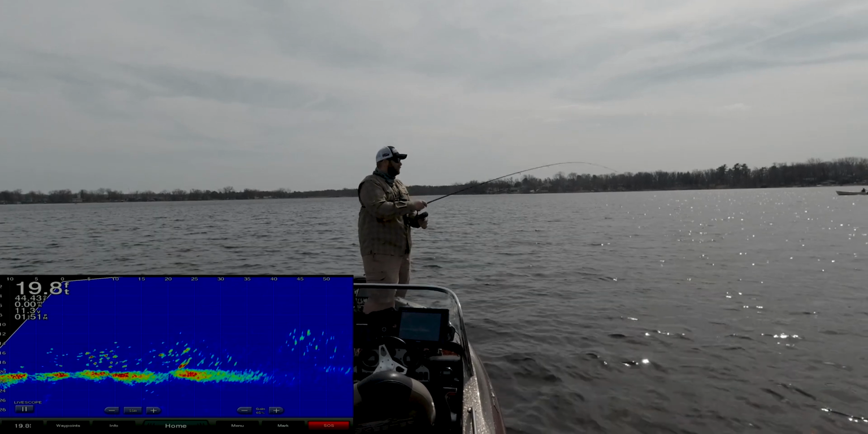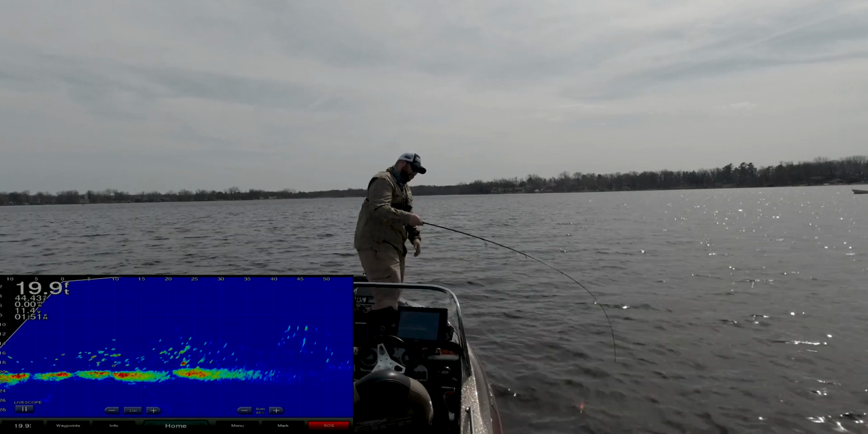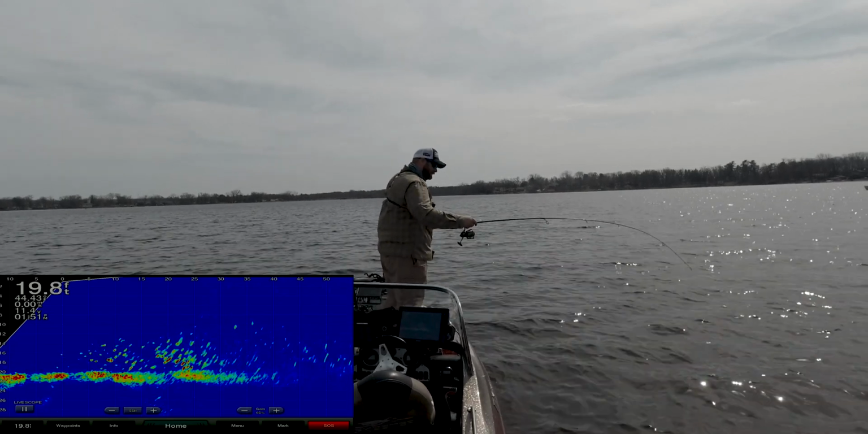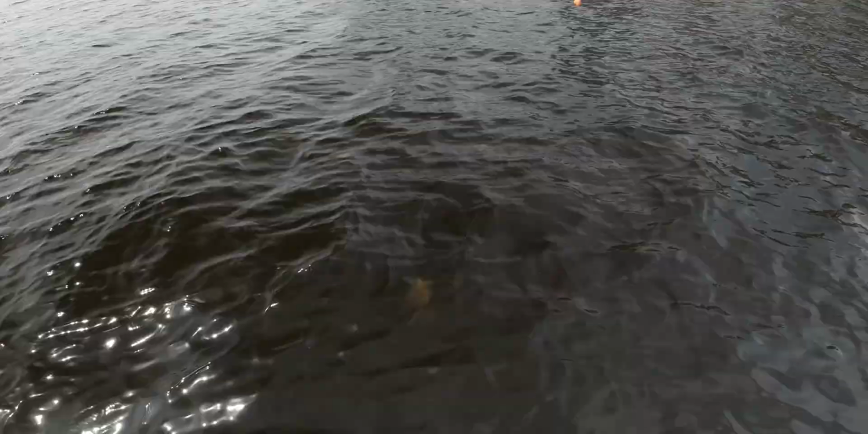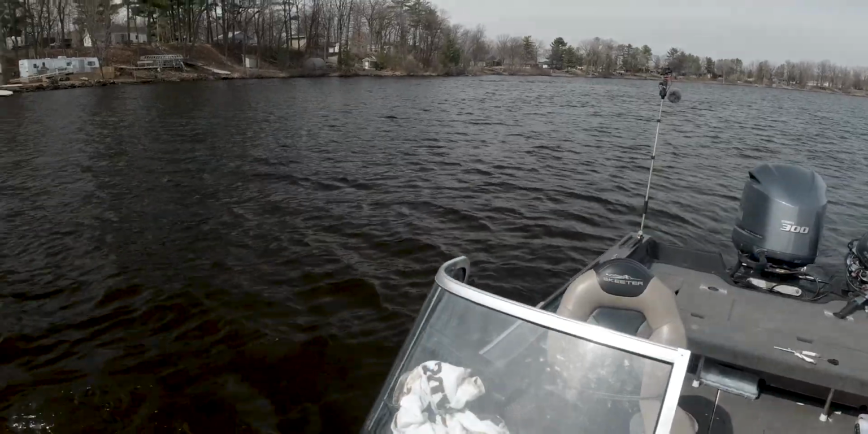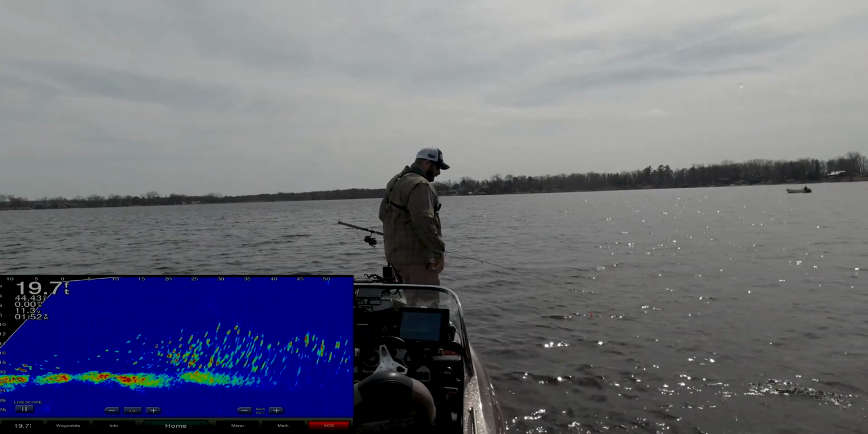This one's giving me a little bit more of a fight. Staying down a little bit. Maybe it's another white bass. Or it's going to be a very nice crappie. Haven't seen it yet. Oh boy. If it is a crappie, it is a giant. It is not. Another white bass. Quick release.